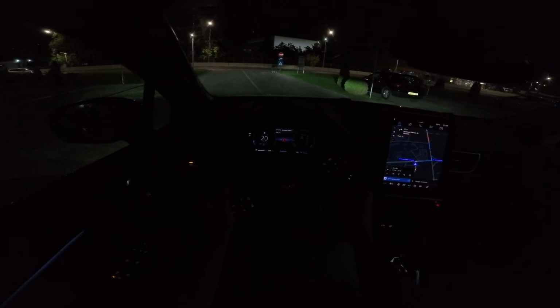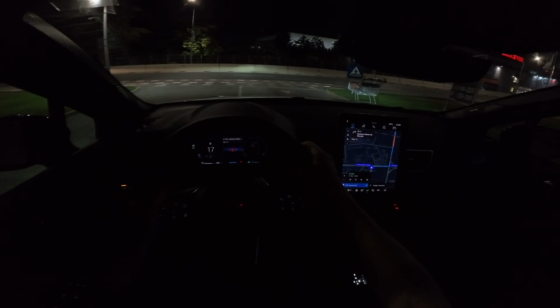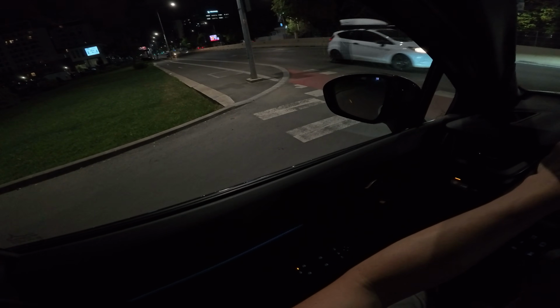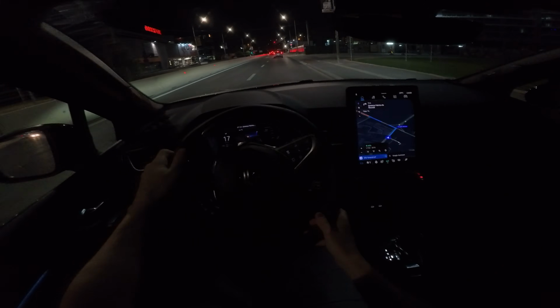To be honest, I drove it a lot today and I like the car. I like that it's smooth, it rides pretty nice and well, and it's silent. It feels pretty stable and also a little bit more refined than the previous version.